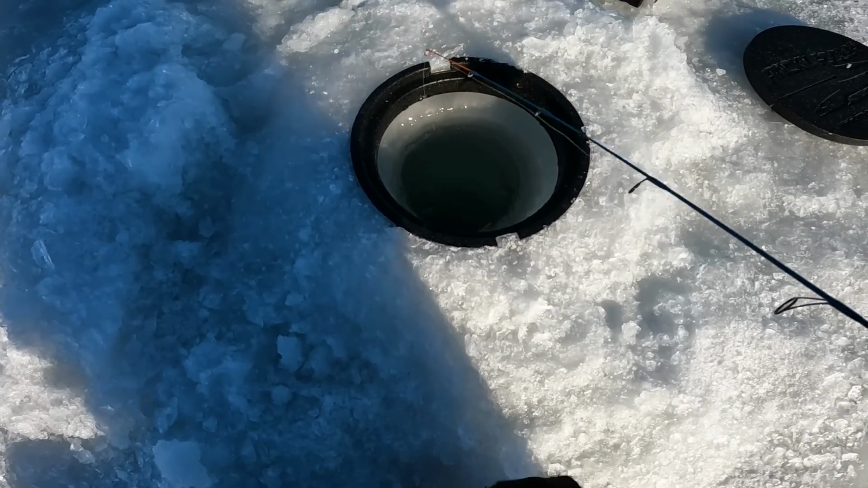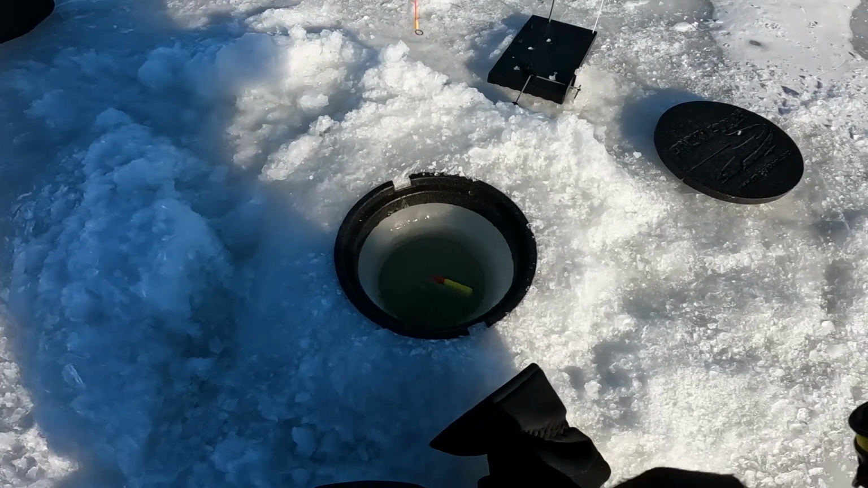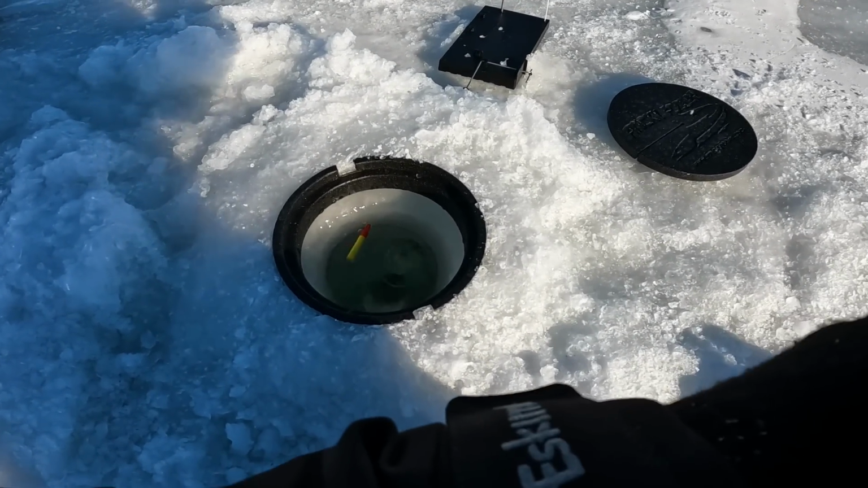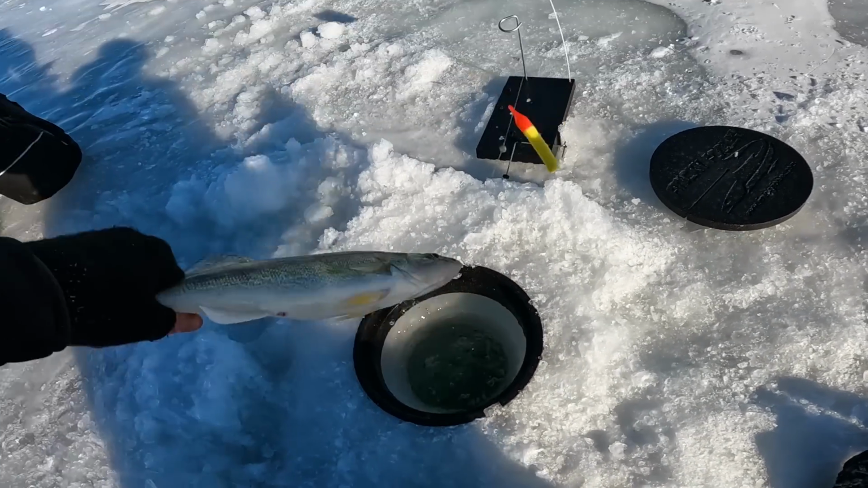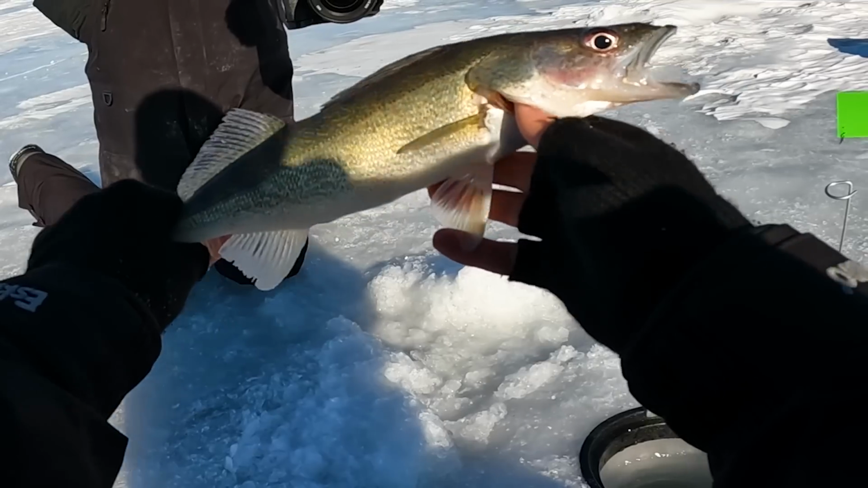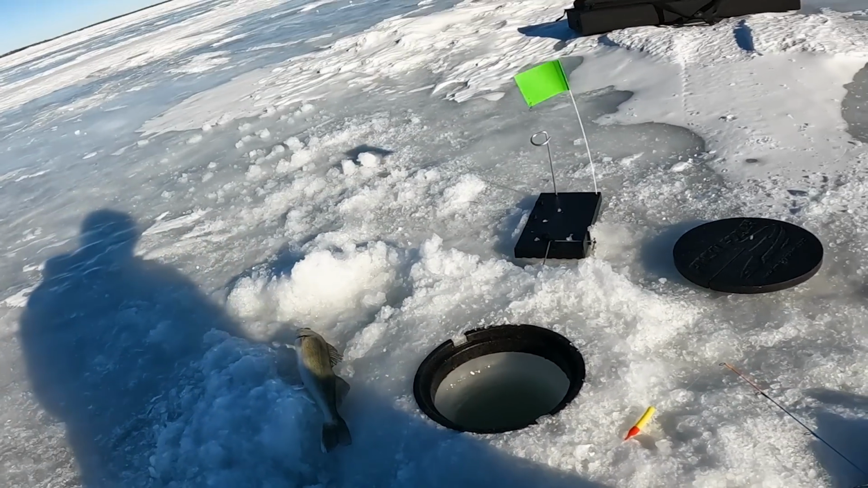Getting them up 36 inches of ice is never easy. There's the hole. Nice walleye. It's going the wrong way. There we go. Check that out. We're gonna keep that one because otherwise we're not eating tonight. But that is another gorgeous walleye right in the corner of the mouth. That is the first keeper of the day, but we are gonna get this rod set back up.